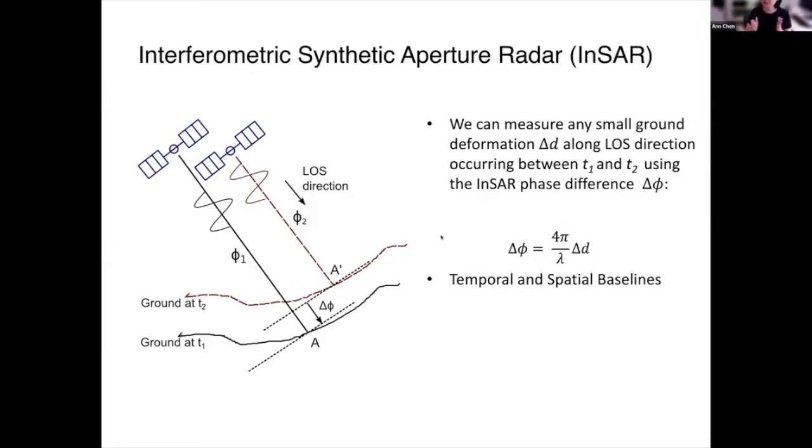What you're measuring is the phase difference, which can be translated to deformation along the radar line of sight. The line of sight direction here is from the satellite to the ground.